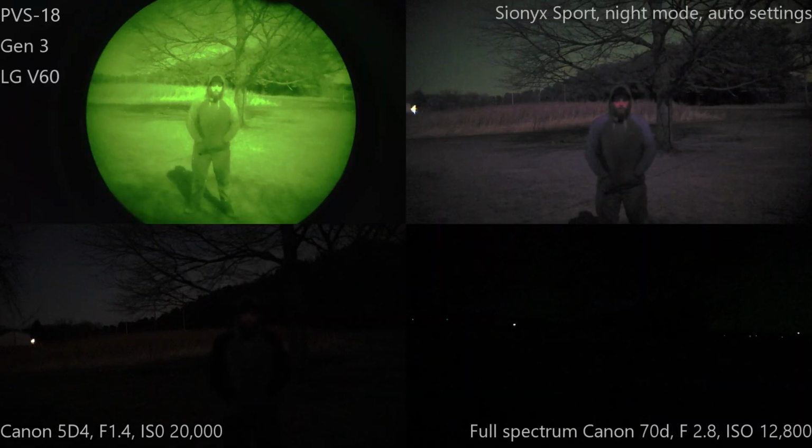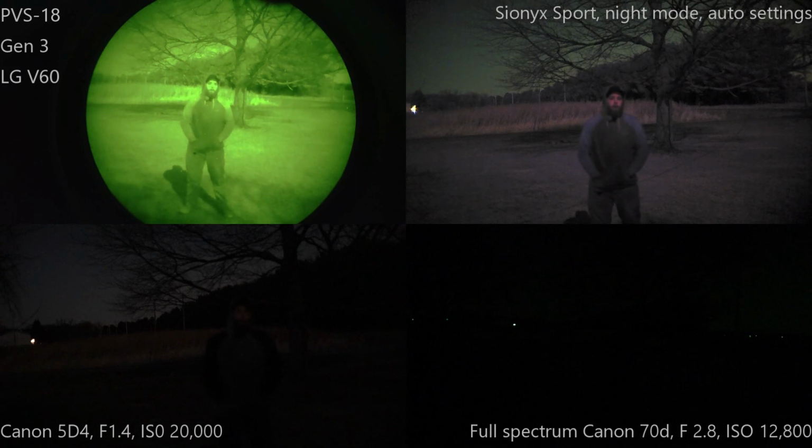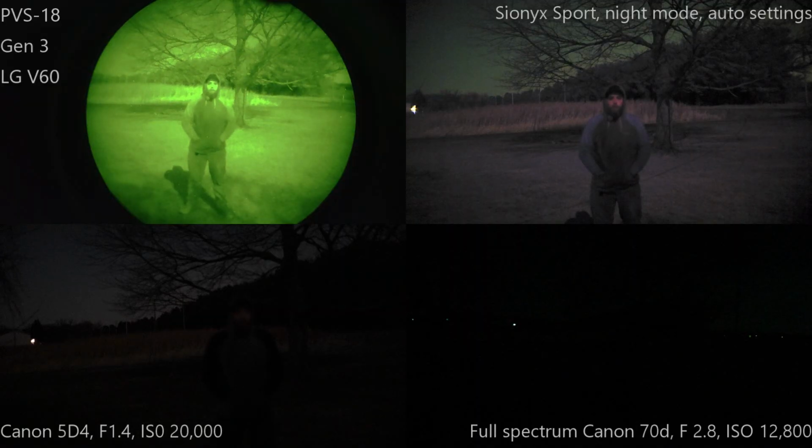Alright, so it's about 5:30 in the morning. Moon's up. It's a little over a half moon. I tried this test earlier in the night before I went to bed, before the moon came up, and the 5D couldn't see anything. The 70D couldn't see anything. The Sionyx did work relatively well even without a moon. Here's a clip of that now. I mean, it's better than the other two were. The PVS 18, of course, worked great. It's what it does.